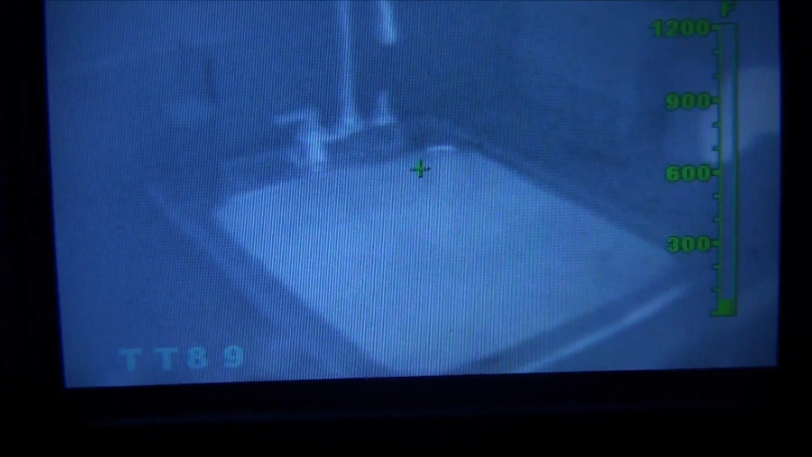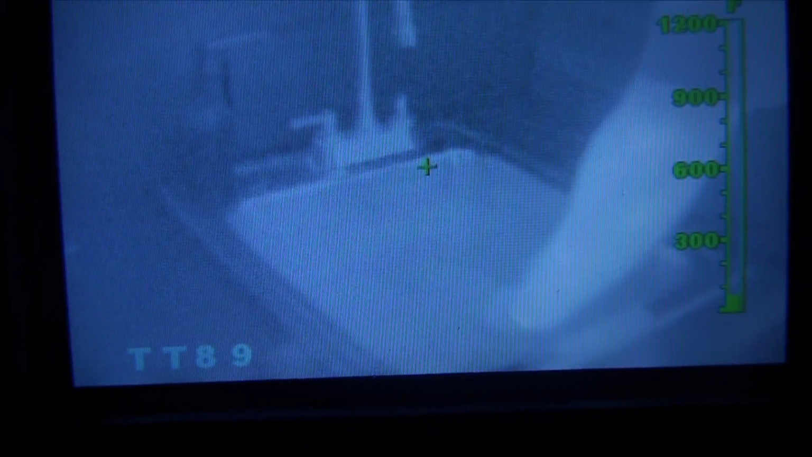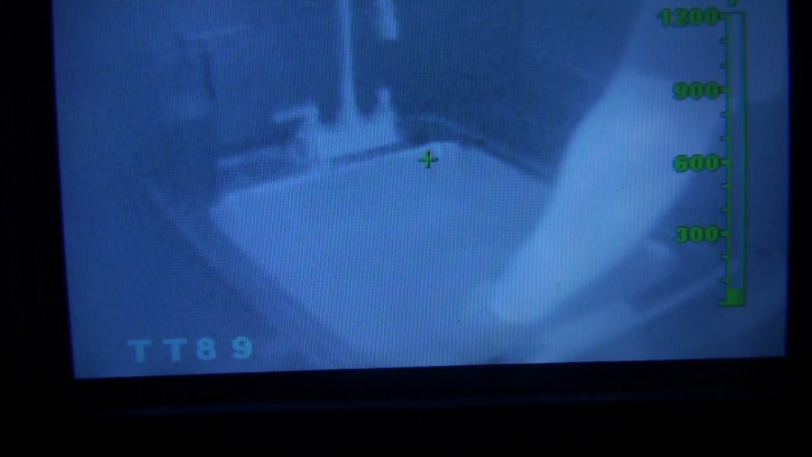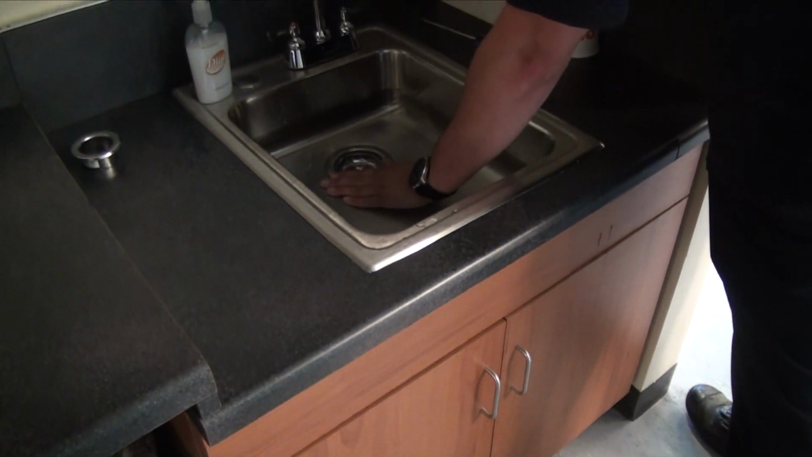Infrared energy will not penetrate water. If you're crawling across a floor and come across a puddle of water, it may appear as if a hole is in the floor. Anything submerged in the water will be unable to be viewed.